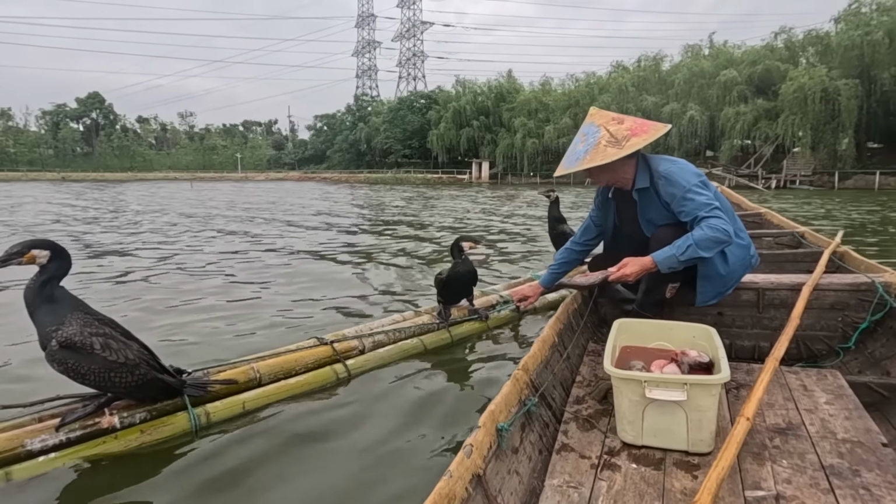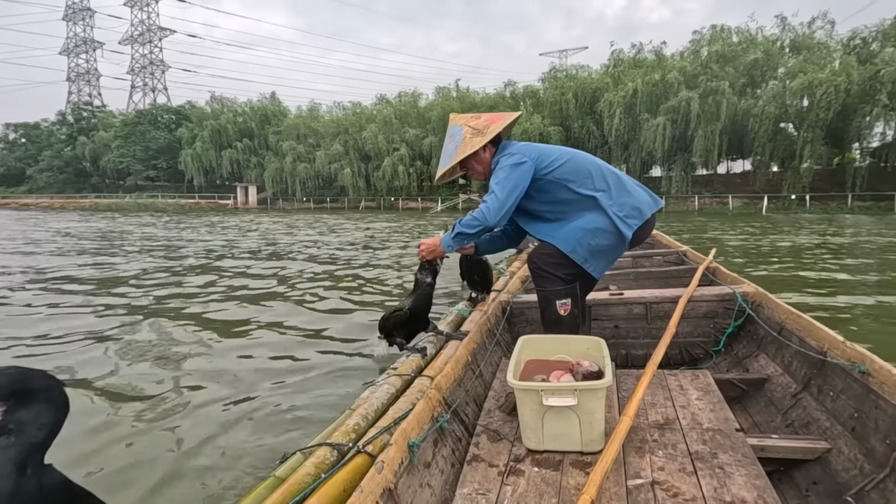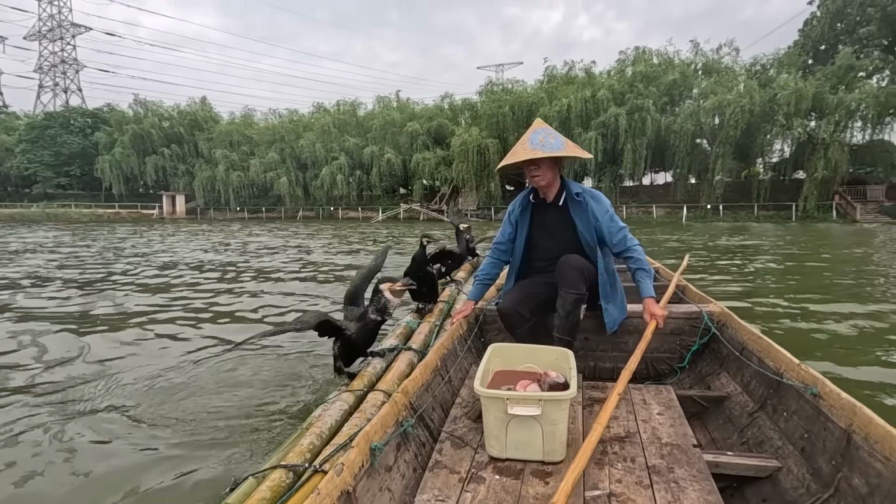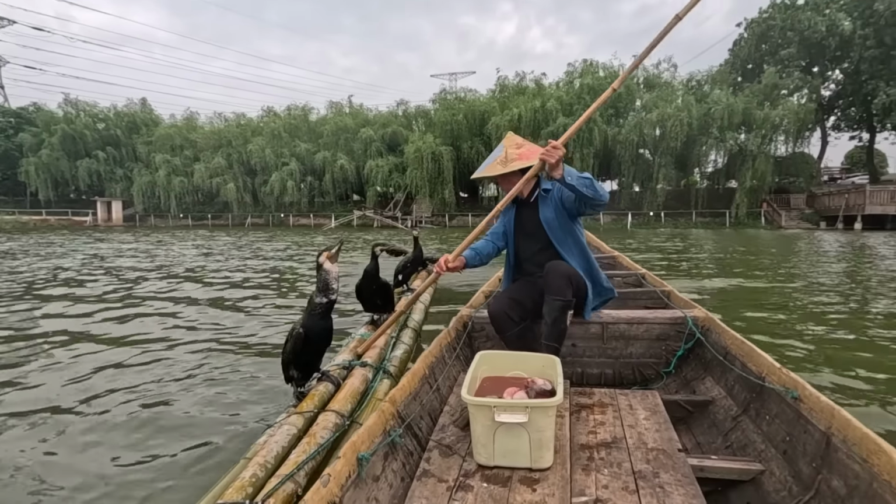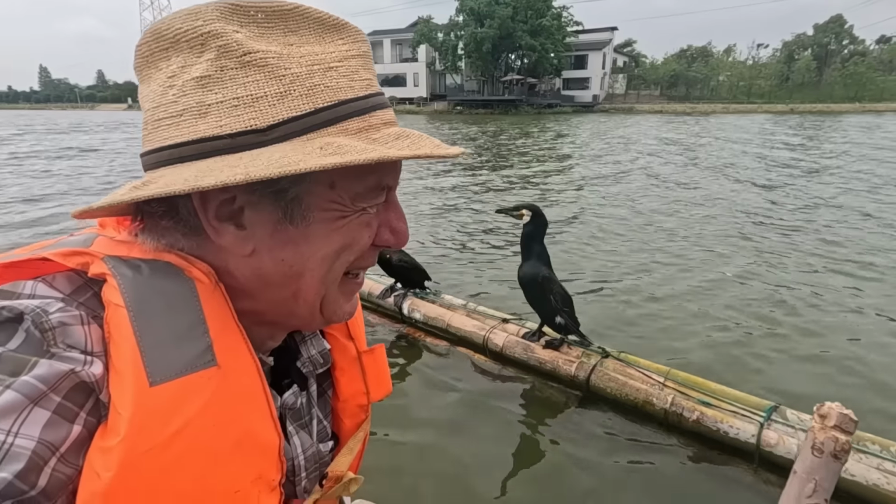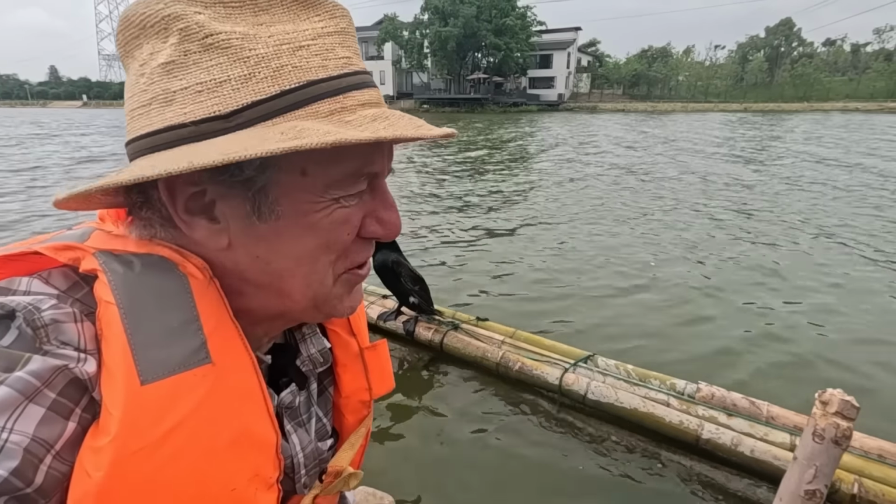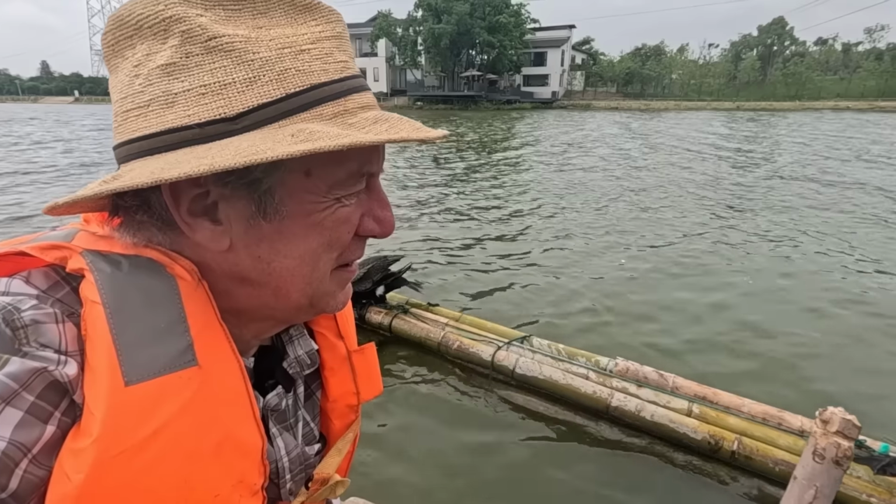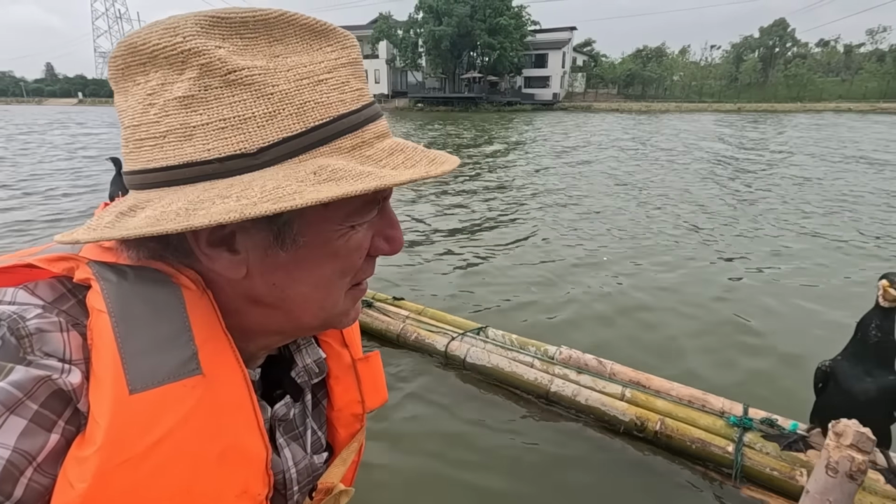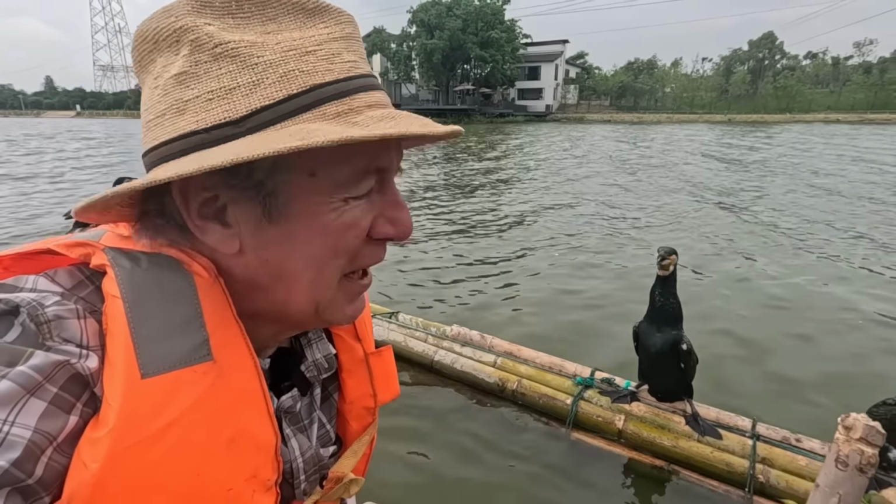It feels like something we in the West should be able to try. They look really easy to keep. You just give them one big fish a day and everything's fine. They're not smelly. Well, not too bad, not as bad as the fish. And they're rather endearing with their kind of honk honk noises. I can see cormorant fishing really taking off. If only we were allowed to use cormorants.